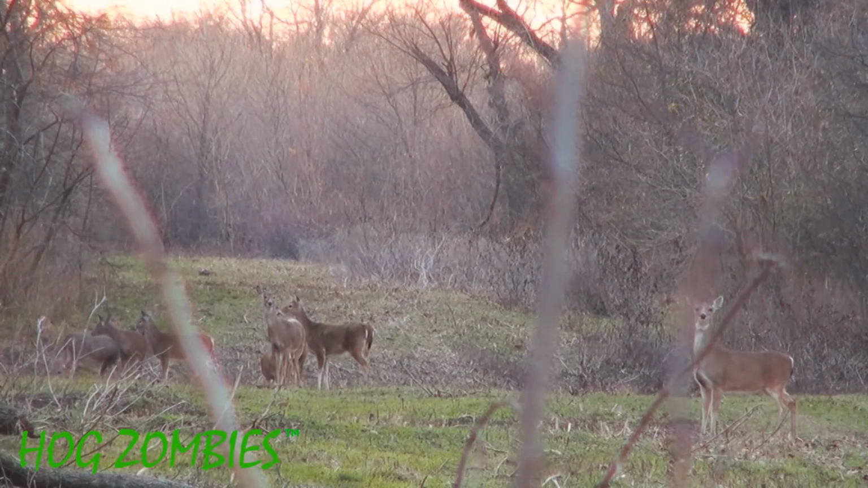So it's Sunday evening, and we tried to rattle in a buck off that pipeline. A couple does came out, but no buck. Glenn turns around and sees about 10 hogs come out into the pipeline way back behind us. So we circled back in the woods, we stalked around and tried to get a shot.